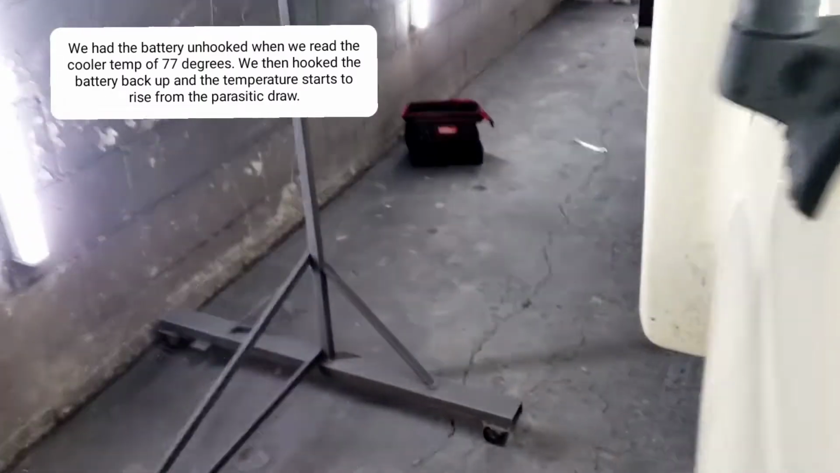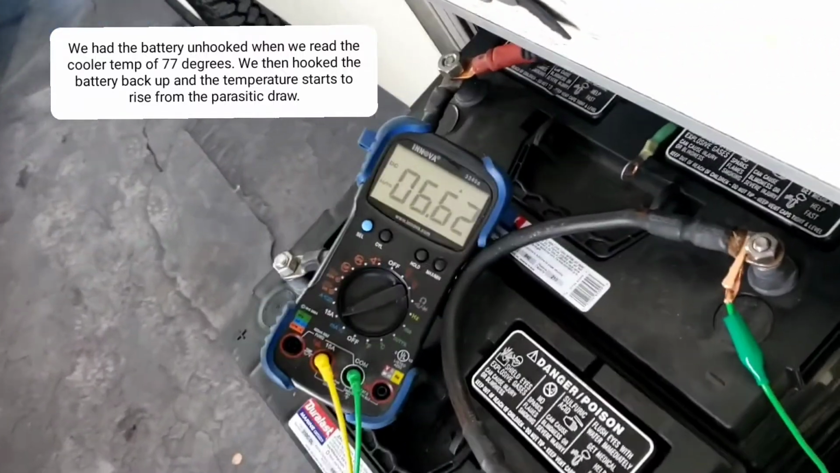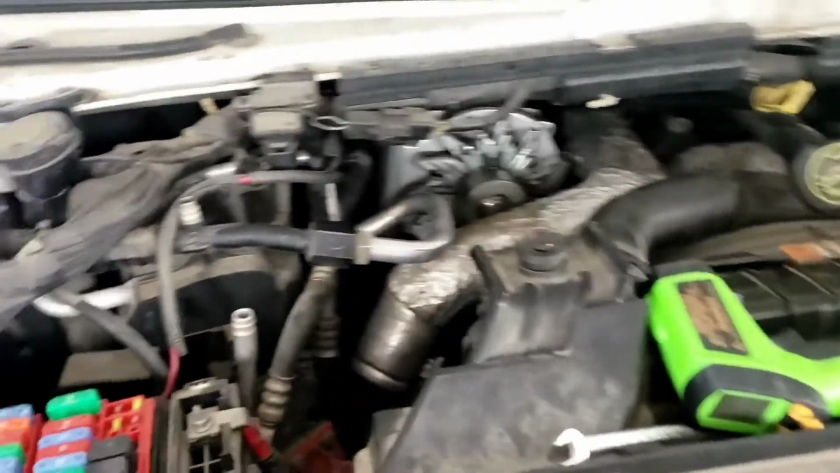All right, so we have the meter plugged in still in series. We're still drawing 6.62 amps. And remember, it should be, you know, less than 100 milliamps. It's been on for, what do you think, Steve? 15, 20 minutes? Yeah, about 20 minutes.